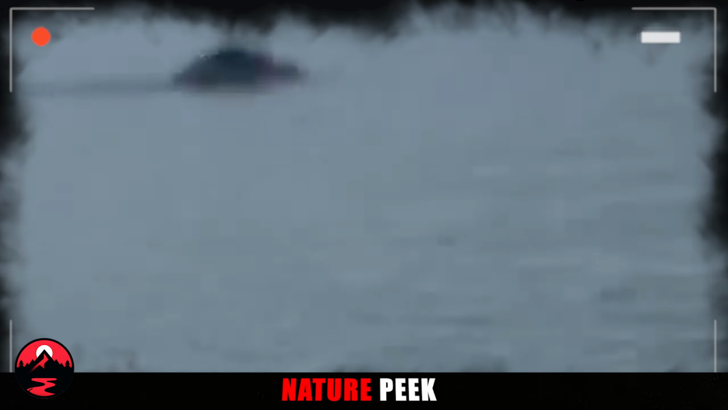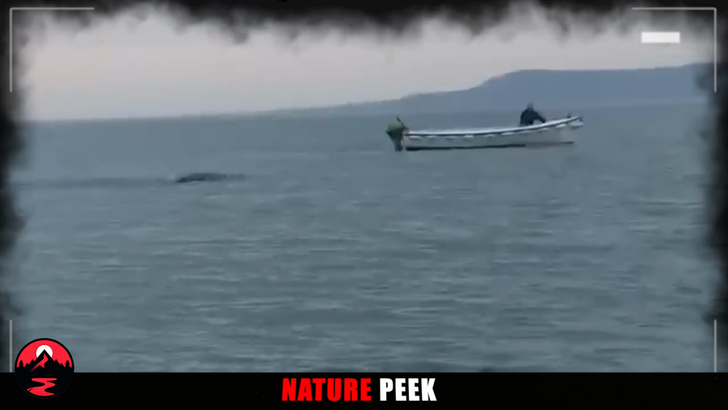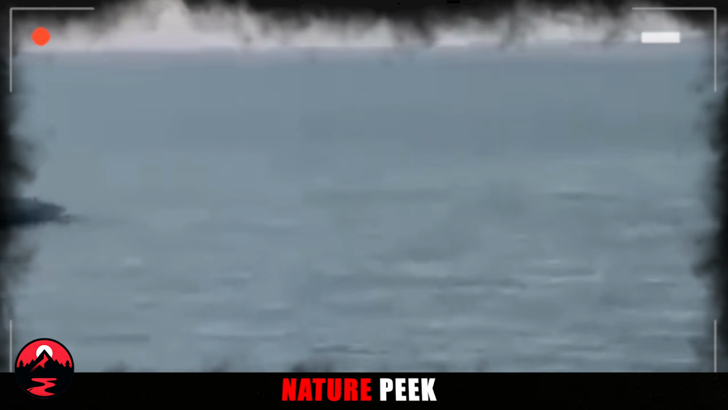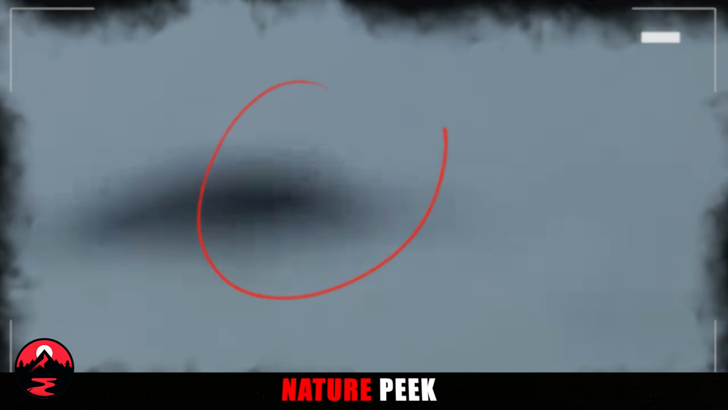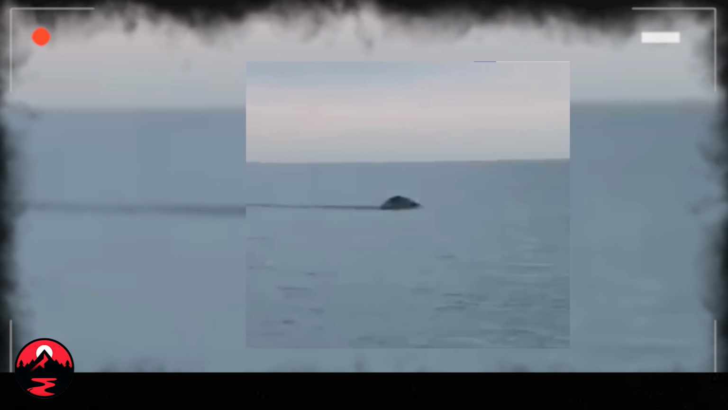Mystery at the beach. Look at what could potentially be a classic cryptid, the Loch Ness Monster, or at least a creature that is very similar in appearance. This was filmed in Ireland, whereas the Loch Ness Monster itself would be in Scotland. The very strange black mass glides across the water, indicating that there is something incredibly large underneath the surface.